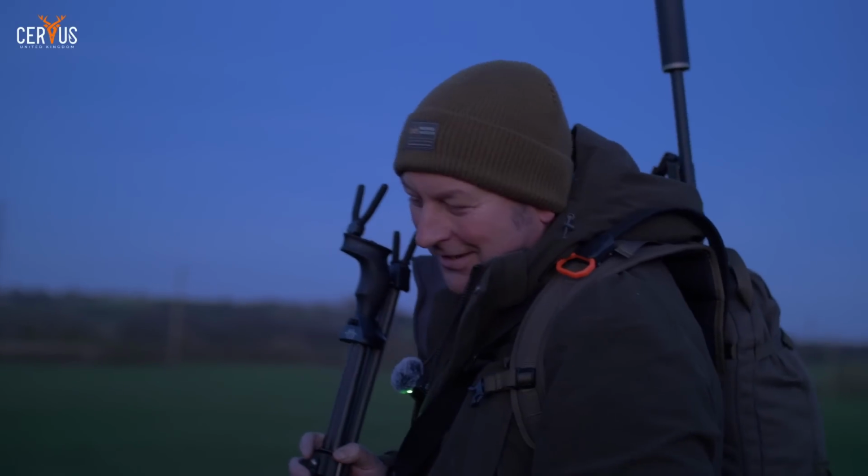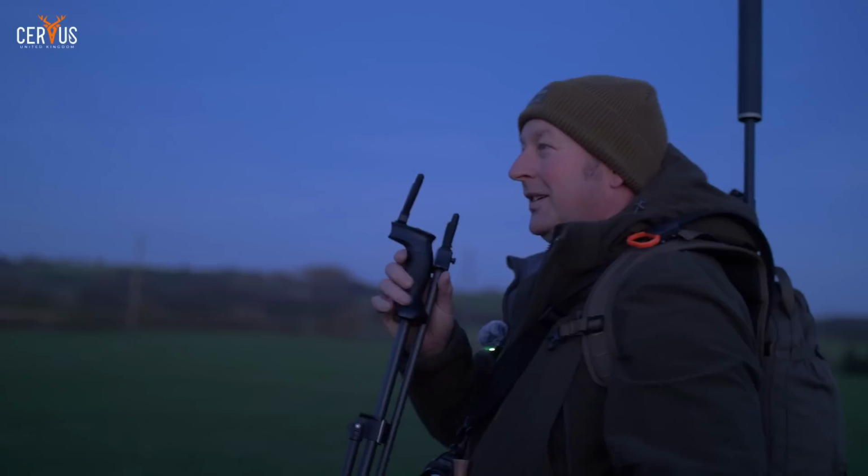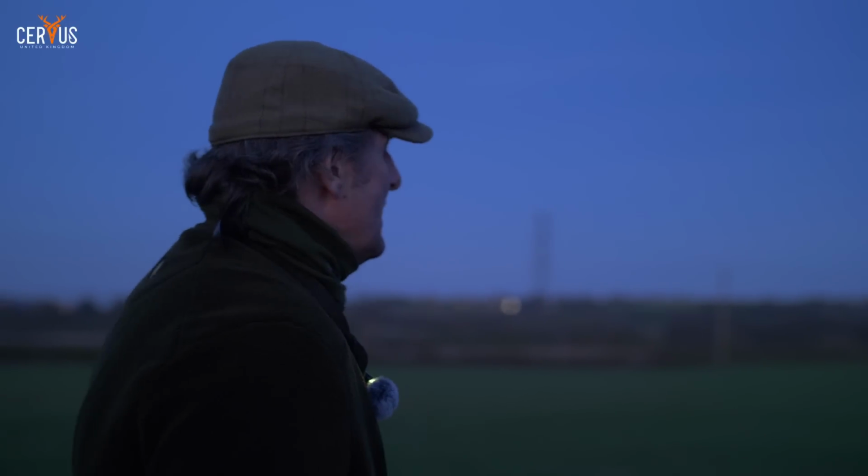I used to do it years ago when we used to go out with a lamp, and then our advancing technology was a lamp with a red light on. And now we're all thermal, aren't we? We shoot foxes as part of our woodland management, but I have not got the time or the inclination, which is sad to say at my age, to go out late at night, hour after hour, shooting foxes. I know lots of you guys watching probably do that, and I respect you for it. It's an incredible job that you do for the farmers, but at my time of life, I'm too busy doing other stuff.